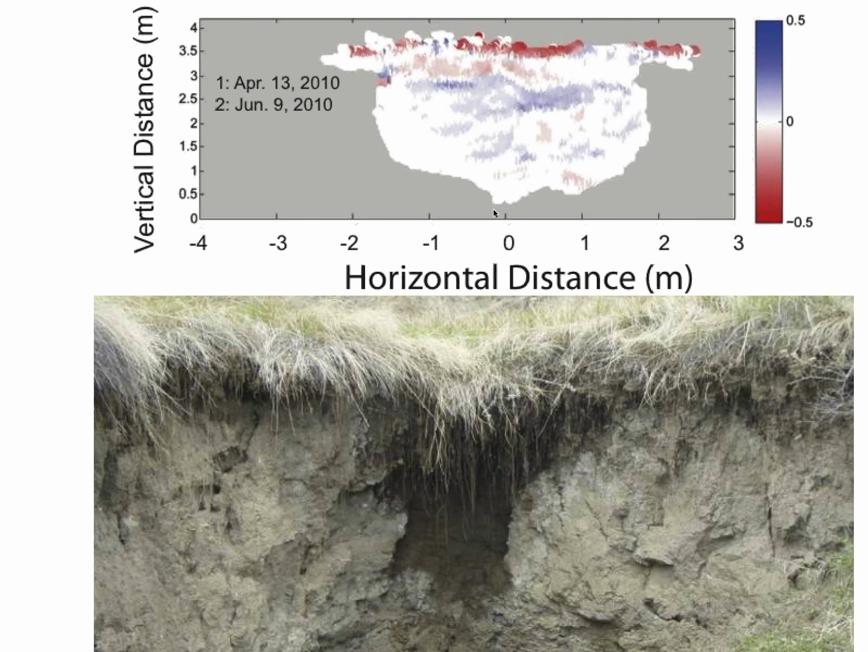Okay, so let me show you the result of what we did. So at the top, you're looking at a difference. Again, red is erosion, blue is, well, it's not deposition, it's an outward leaning of the head cut, and white means no change. And the orientation is the same as the photo on the bottom. So that photo kind of shows you the orientation.